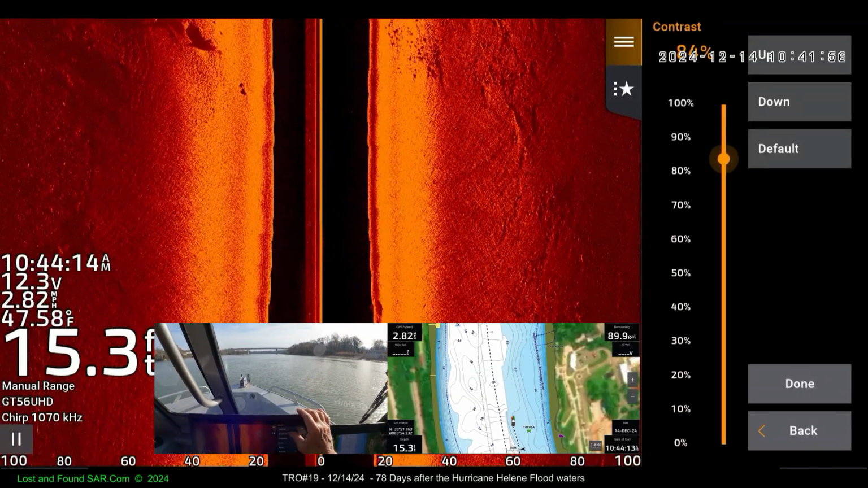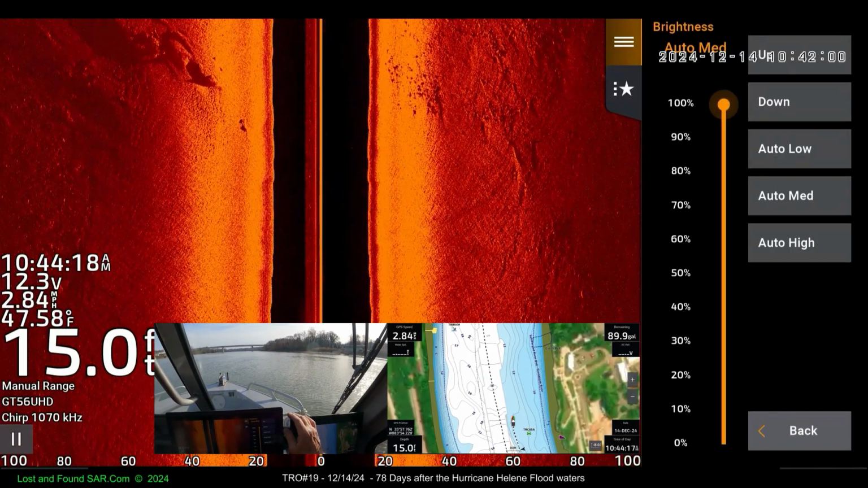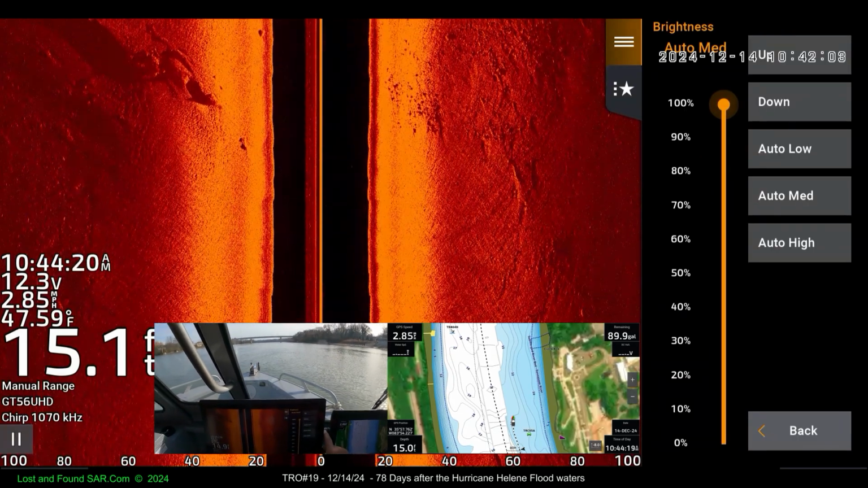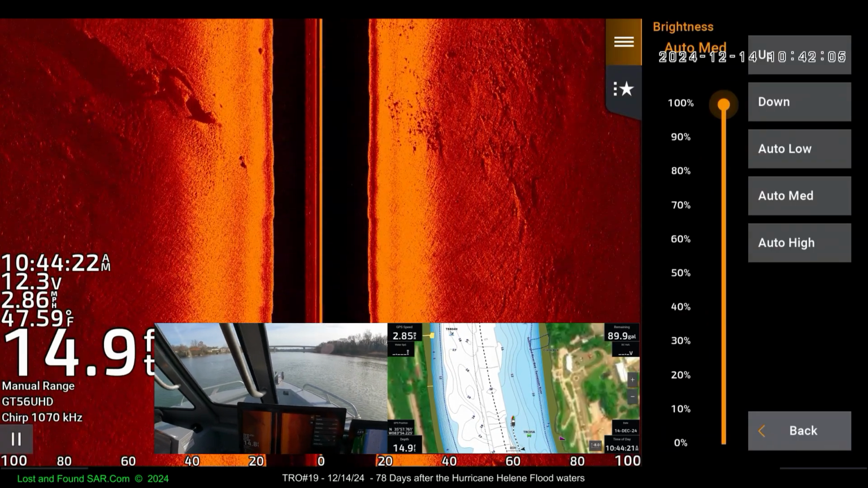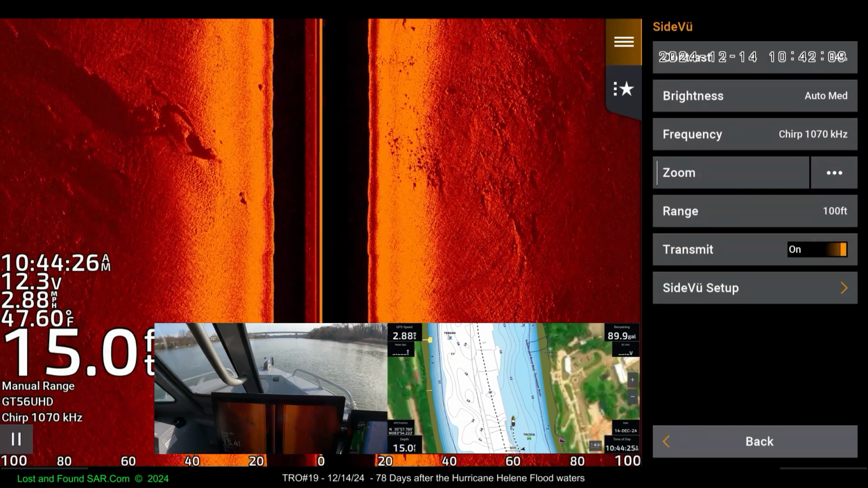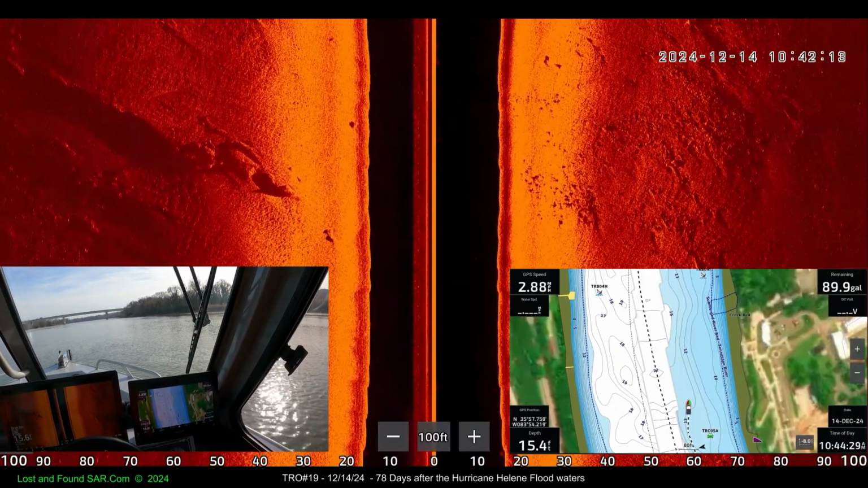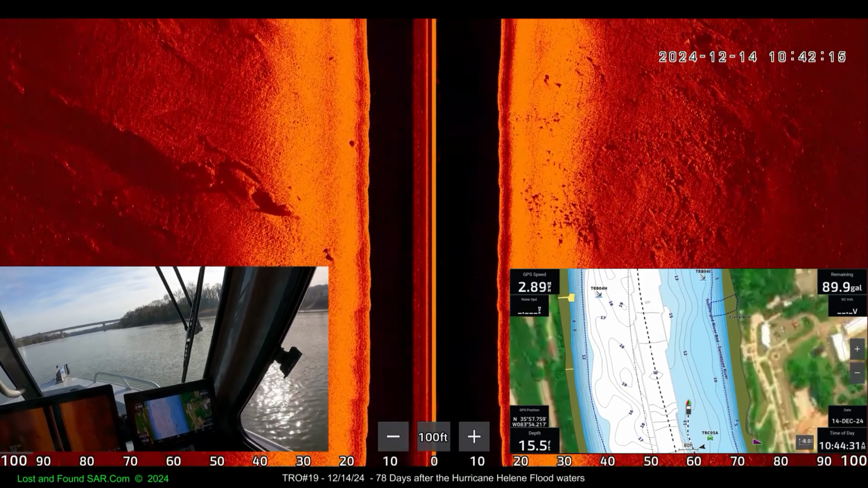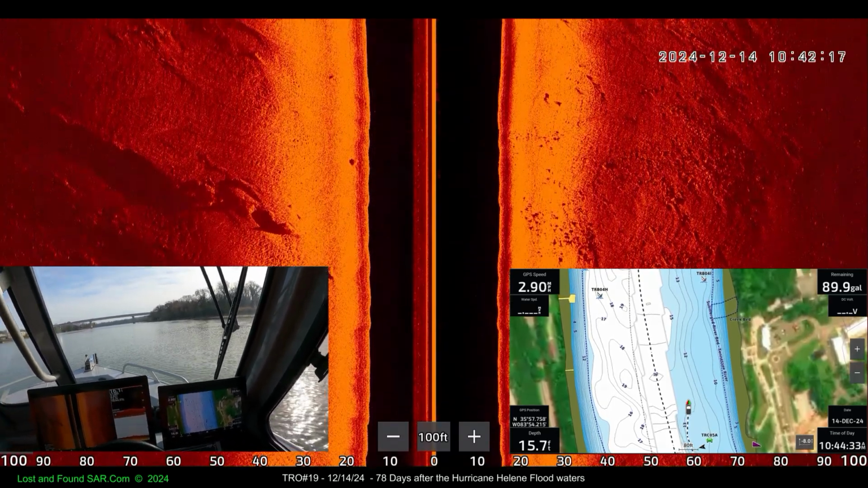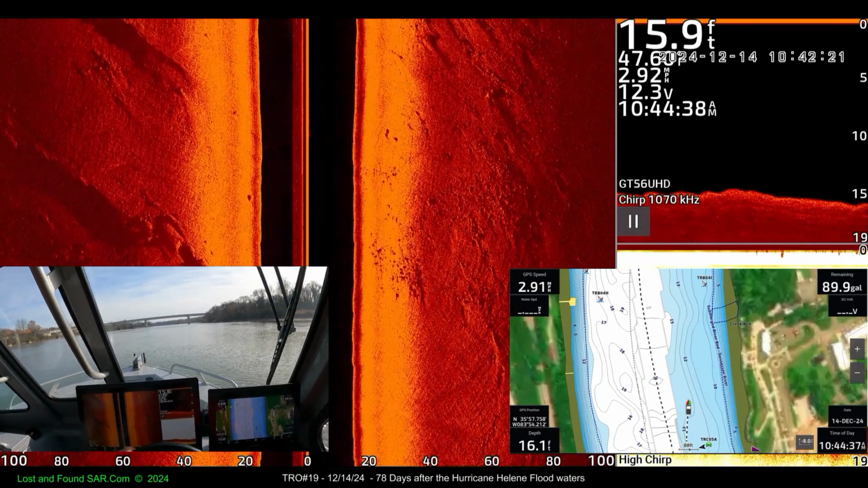Back, brightness is up. Back, and we've lost our 3 window. Put us back on 3 window for me. There you go. Okay, we're clear in the back.